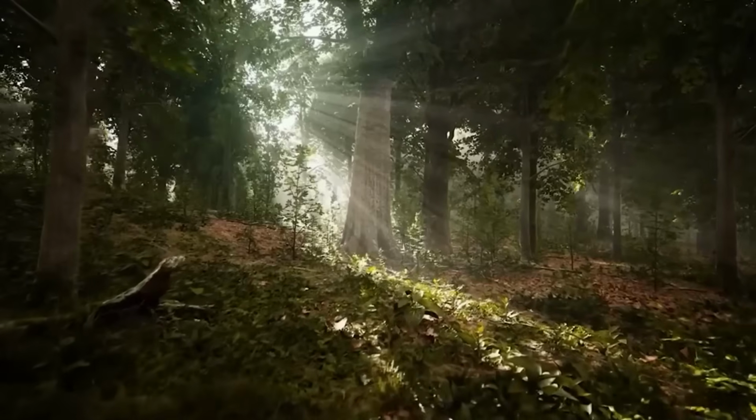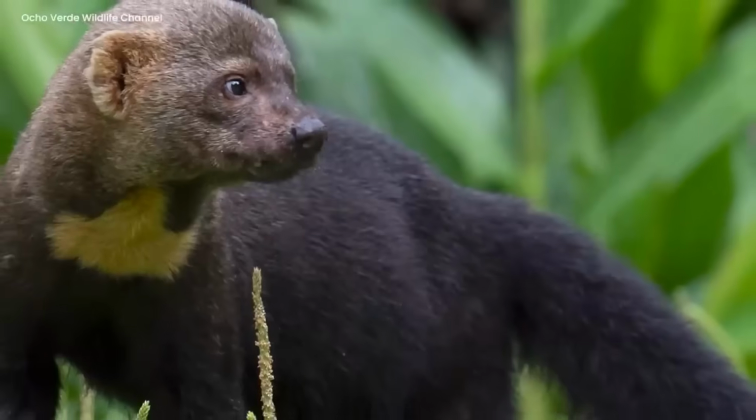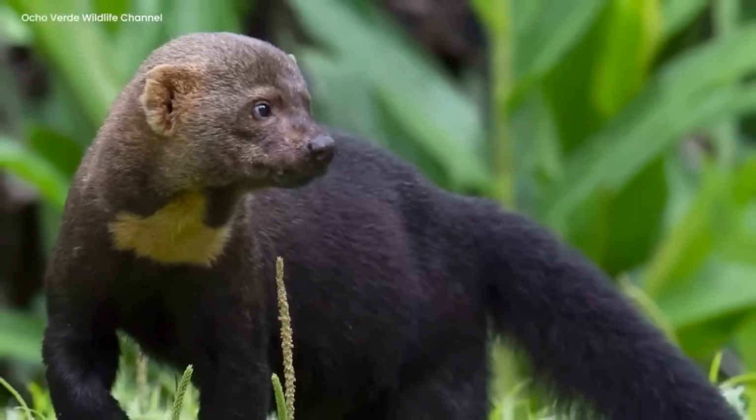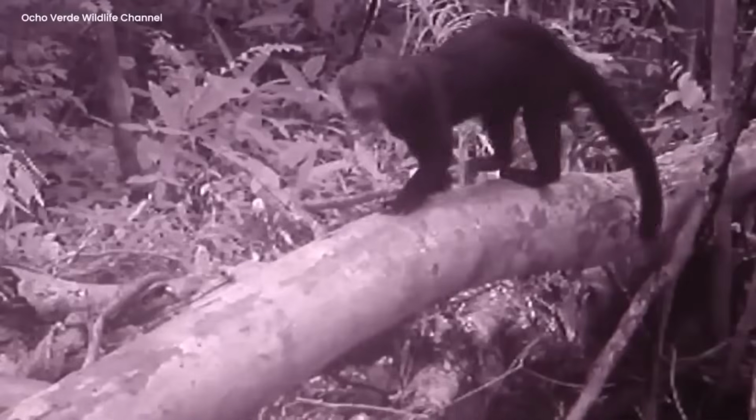Their home was a cozy den hidden amidst the trees, safe from wolves. Tara's wildlife world was a thrilling and beautiful place, full of surprises, where it thrived as a clever and curious animal, a true master of the forest.